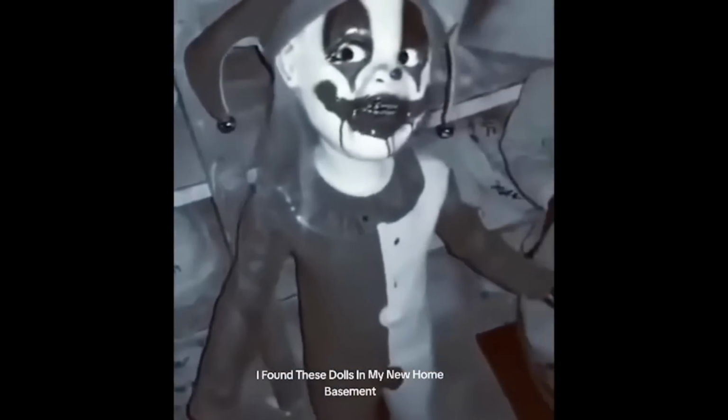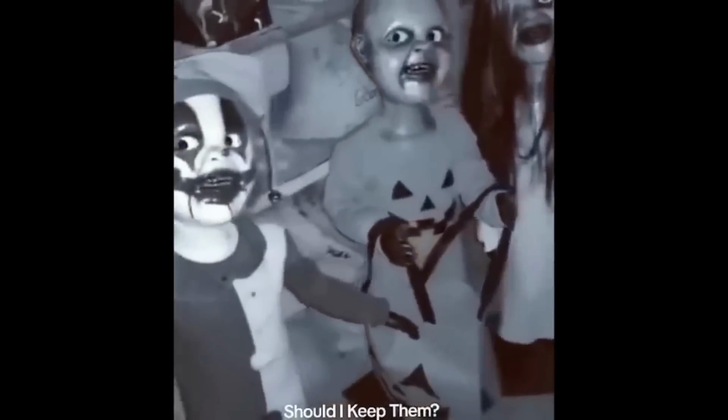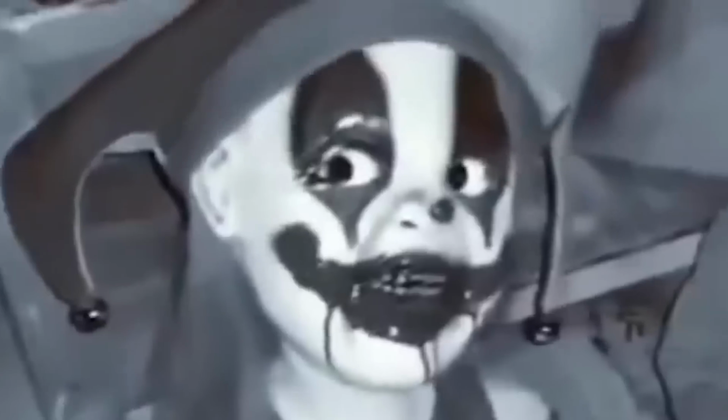A generation of us kids were traumatized by Chucky, and later it was Annabelle. Malevolent dolls with murder on their minds, possessed by demons and able to move on their own. This poster claims to have discovered these creepy dolls in the basement of her new home. Seems the previous owner didn't want them. She also claims that one of the dolls appeared to move on its own. Notice how their eyes follow you and never stop. What would you do with them?